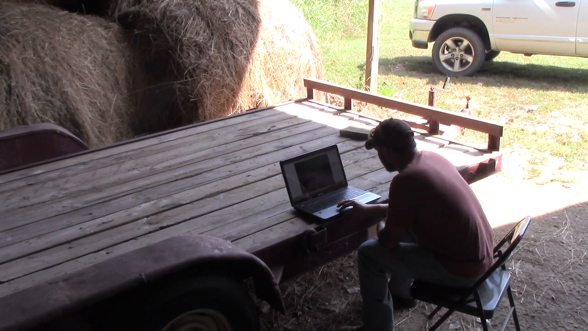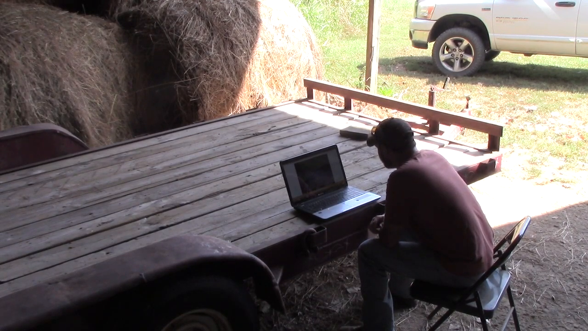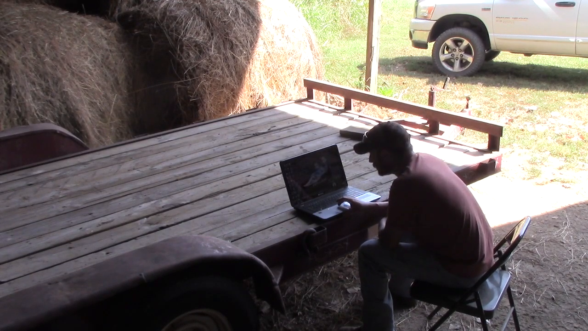But it only took a couple pictures a day. It didn't get that one walking in. Plus there's another deer right behind him, or right in front of him. But that's a really nice buck. Alrighty, that's camera number 2.